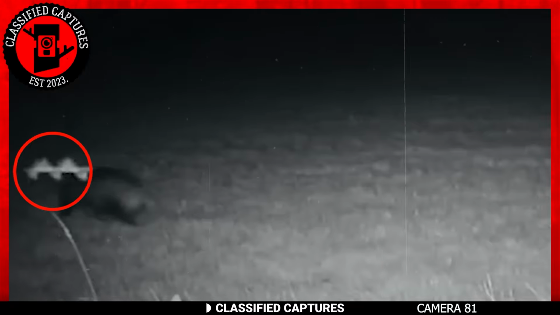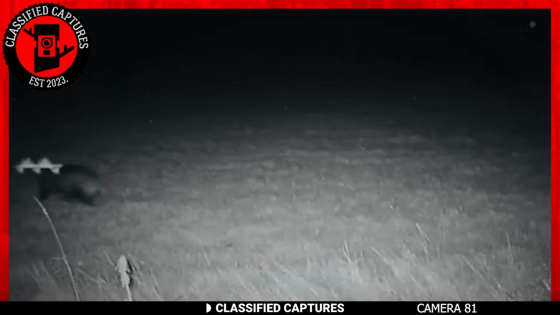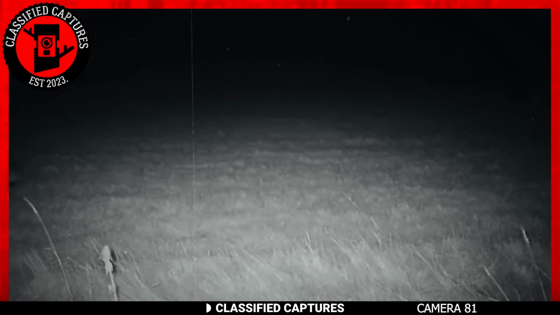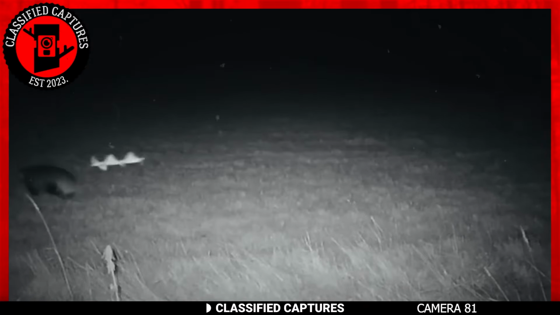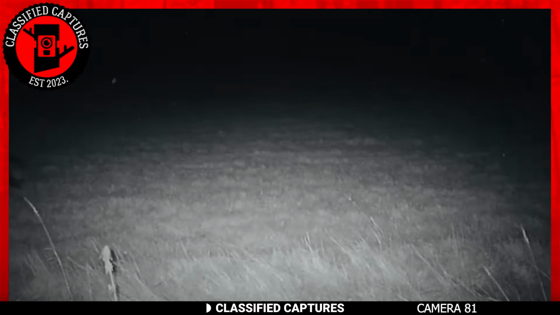The video starts off with what looks like a boar or pig-like creature walking toward the end of the frame. If it's not any of these creatures, feel free to tell in the comments section. But as the creature walks off frame, we see a weird-looking object come into frame. And here's the thing. After reviewing the video several times, no one actually knows what it is.